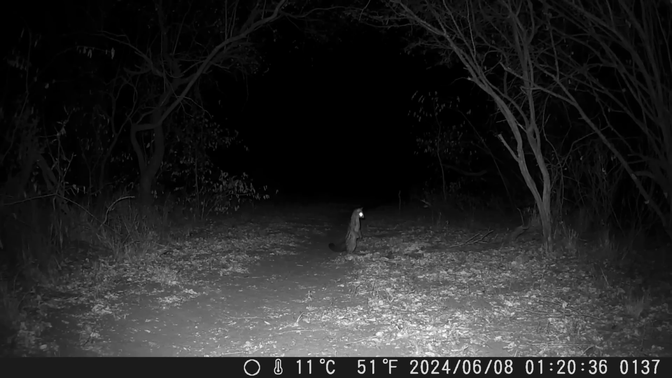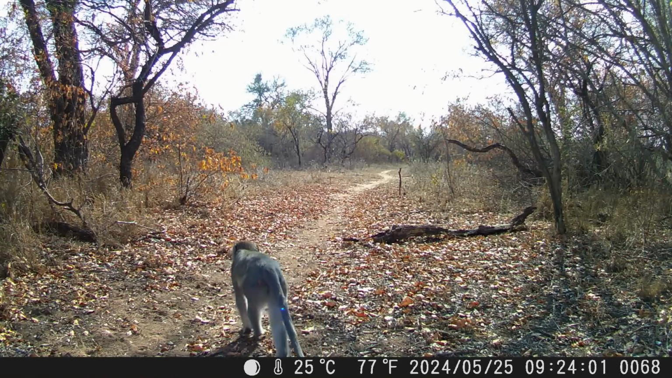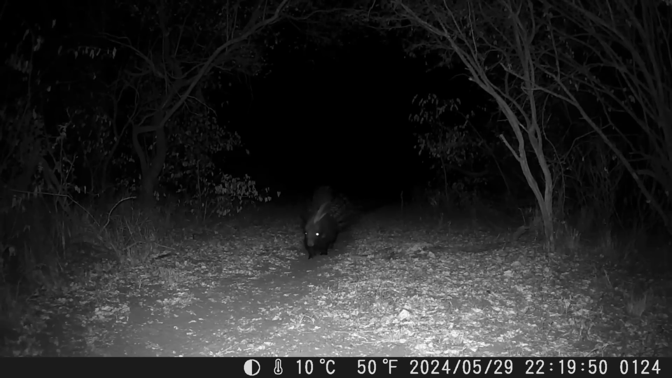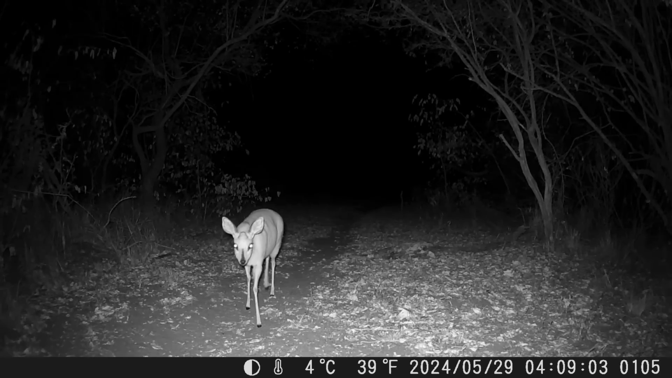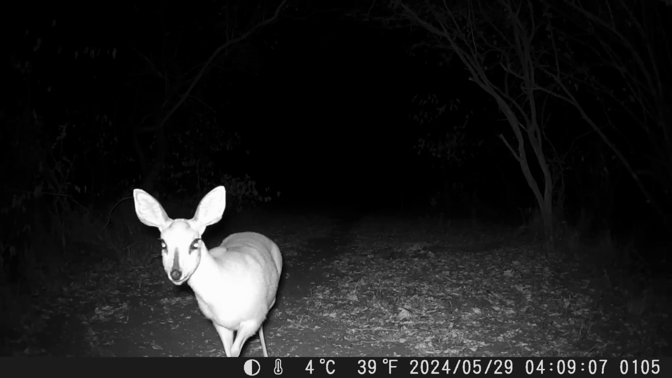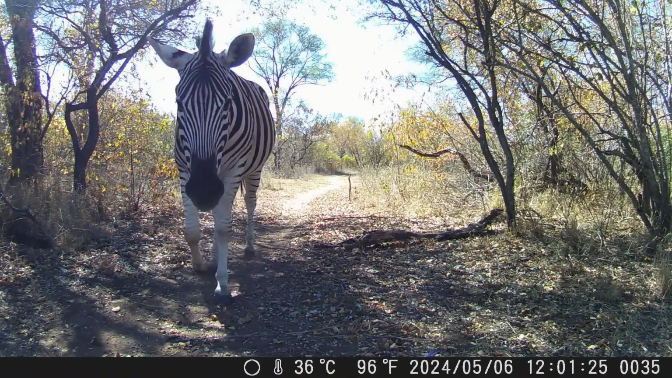Highlights included a little genet posing beautifully in front of the camera, a vervet monkey just enjoying the morning sunlight before strolling off into the distance, more leopards walking past, a porcupine late for a dinner party, 3 honey badgers probably late for the same dinner party, and even a steenbok, a small antelope that we very seldom see in the estate. Peter's camera also captured its fair share of curious animals.